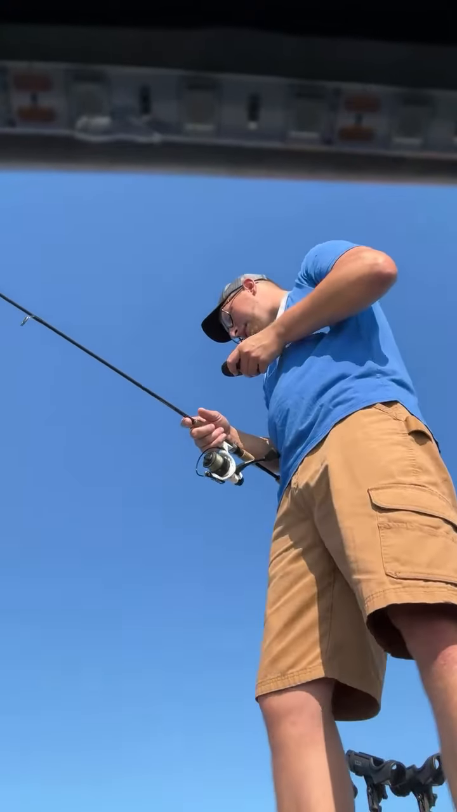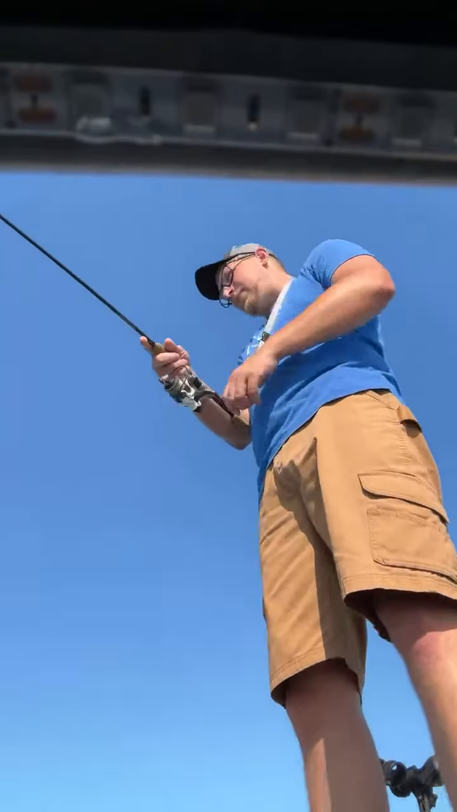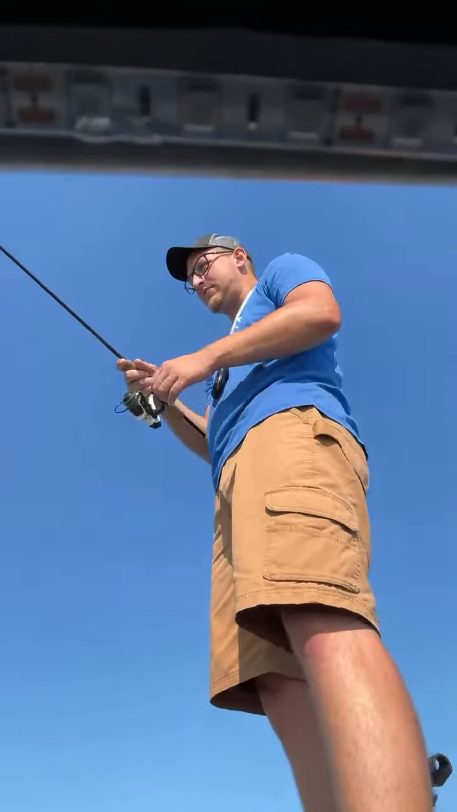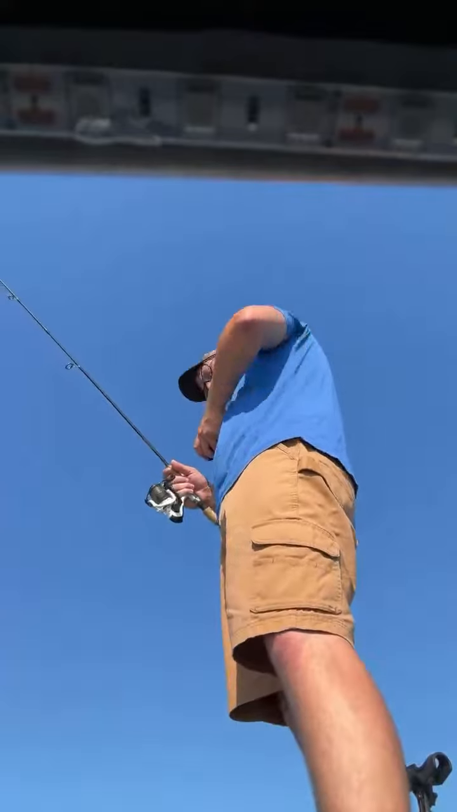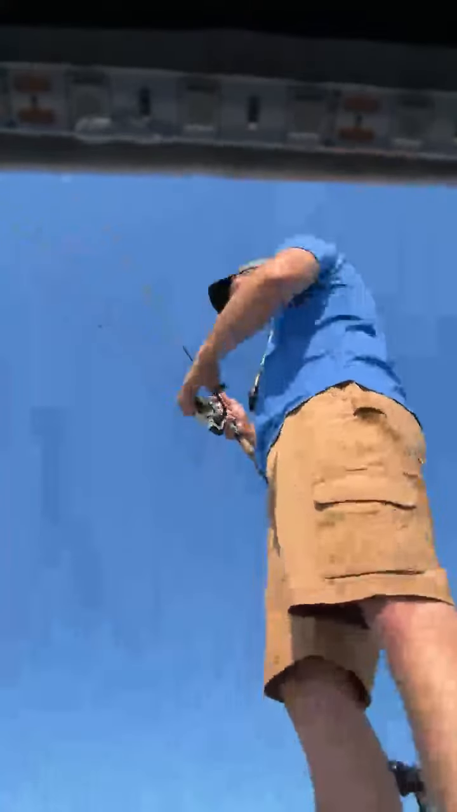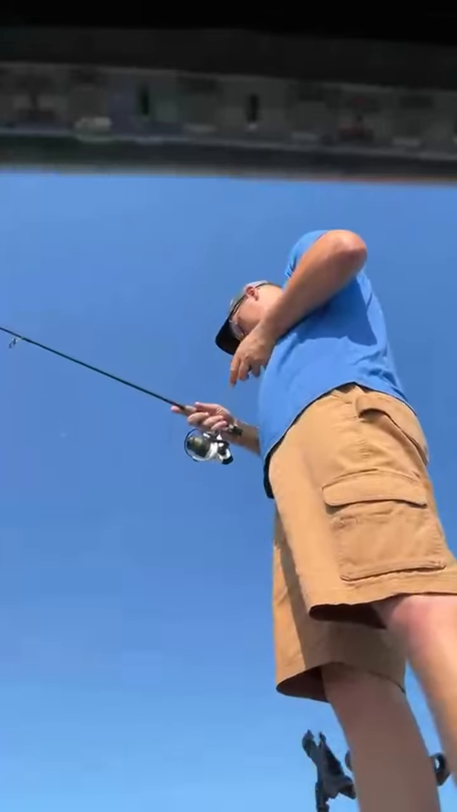There's a couple behind me. This fish moved. Dropping down in them.